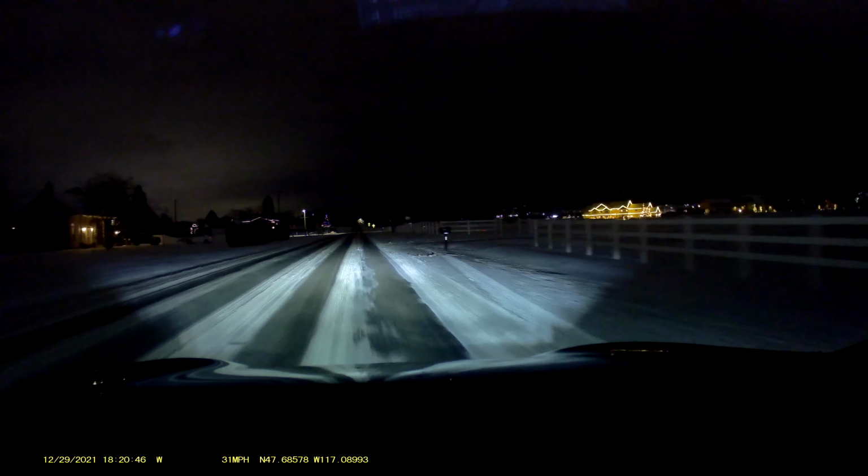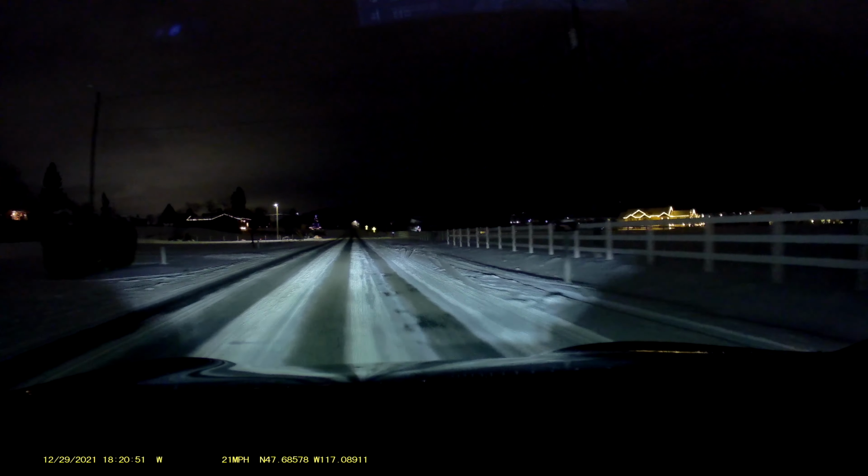There it's done it again. In 1,000 feet, turn left again onto North Stevenson Road. Slowing down.